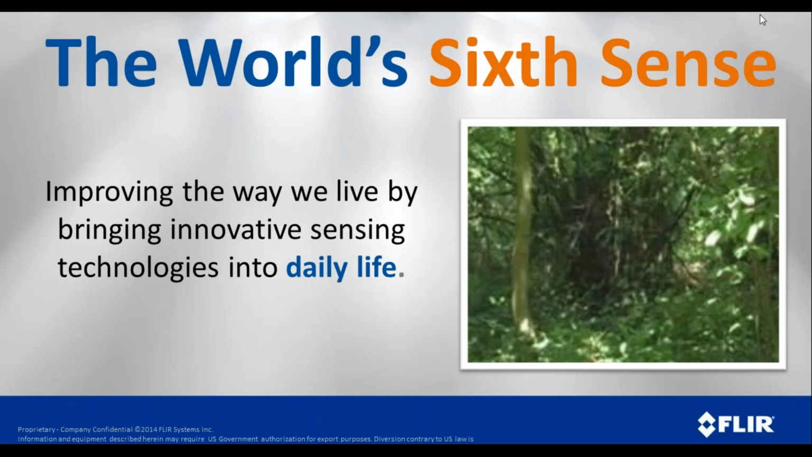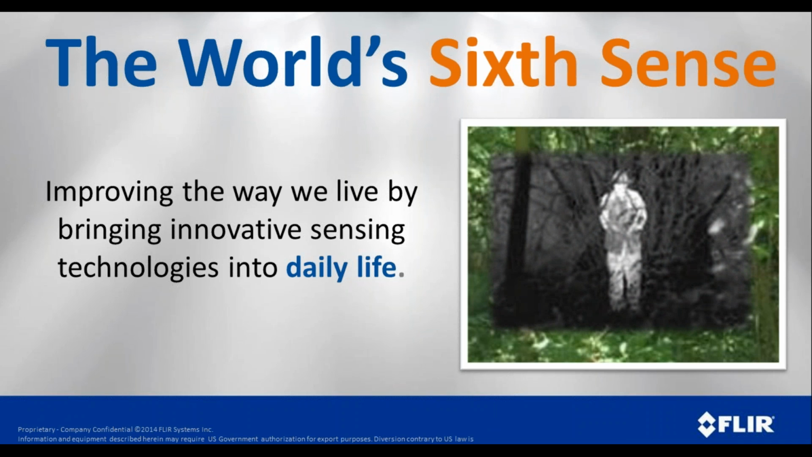At FLIR, we think of thermal imaging as the world's sixth sense. Basically, it really improves the way that we can see things, and we can see things in a totally different light than we normally would. In this example, we're looking over in the woods. We really can't see anything that's going on over there. But with thermal imaging, we can see there's a guy standing back in the woods. Hopefully you don't have this application, but if you do, obviously the thermal camera is going to help you out.